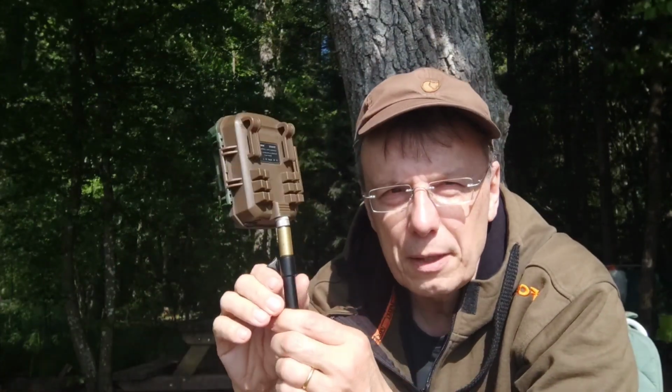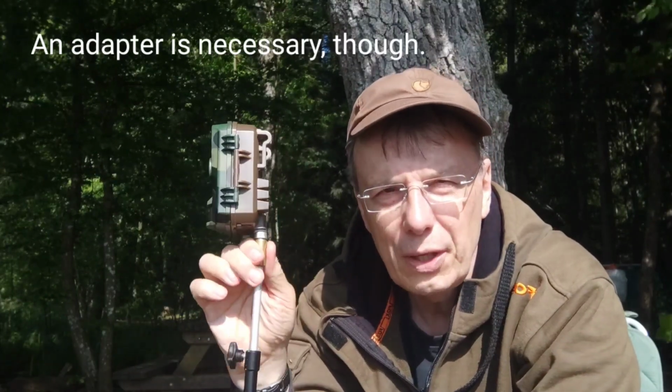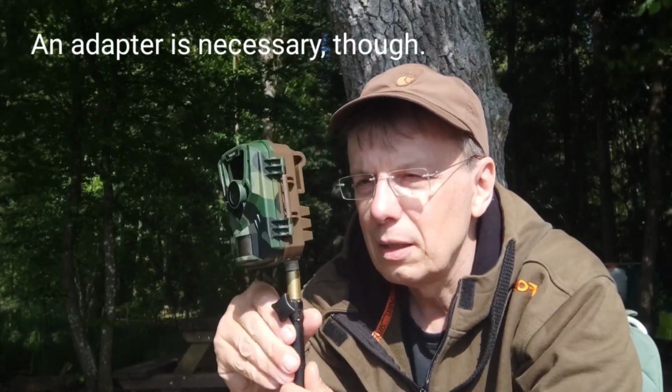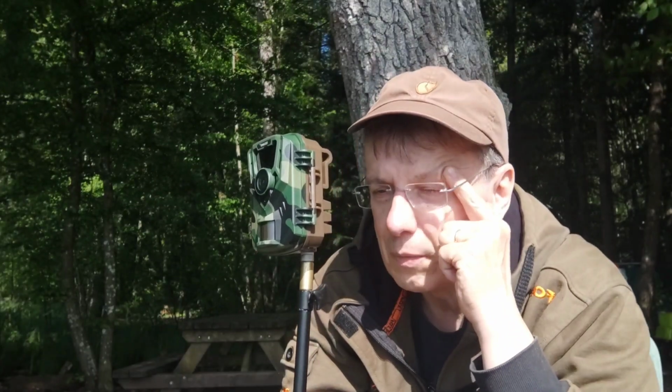You can fix it on a bank stick, which is quite convenient. Now you don't need a tree. You can adjust it to the height that you would like to have. And it's a little bit better than the easy, primitive one that I have just introduced at the beginning.